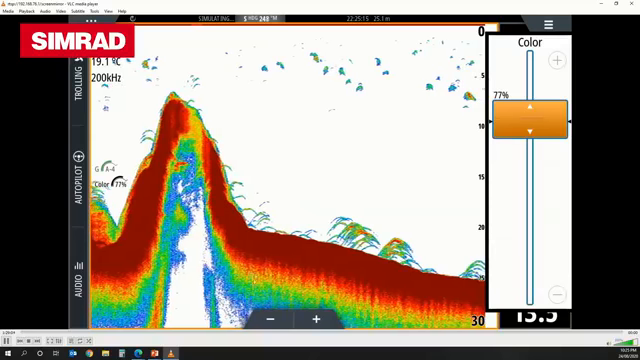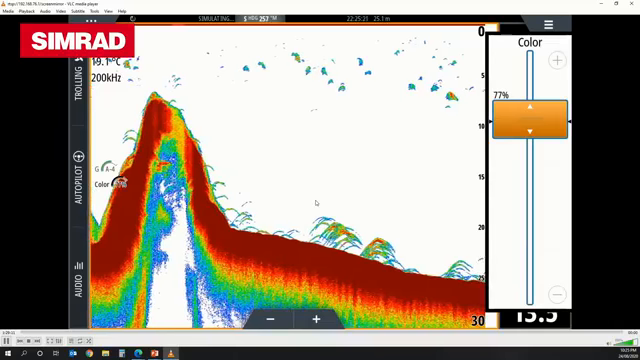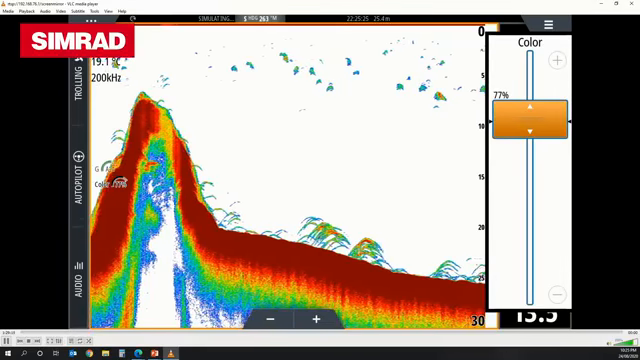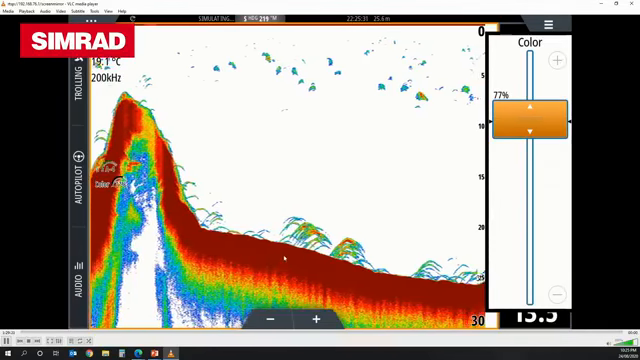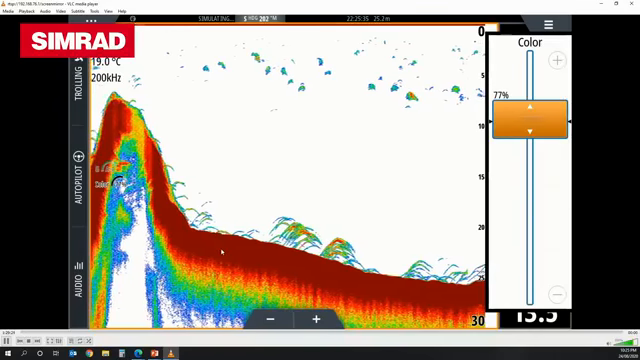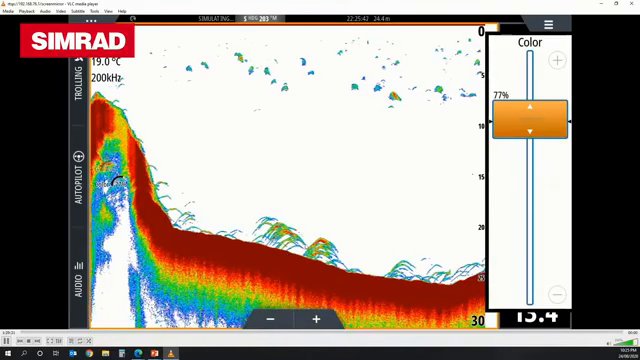It'll just bleed out to the lighter colors more quickly, and that's because the reflection from the bottom is less intense from a loosely packed mud or even some types of sand. You won't get as strong a return coming back. So that's probably the quickest way to tell, just looking at the intensity of the bottom. You're looking for those really bright, in this case, deep reds, which tells that it's a really hard bottom and you're going to get a lot of returns back.